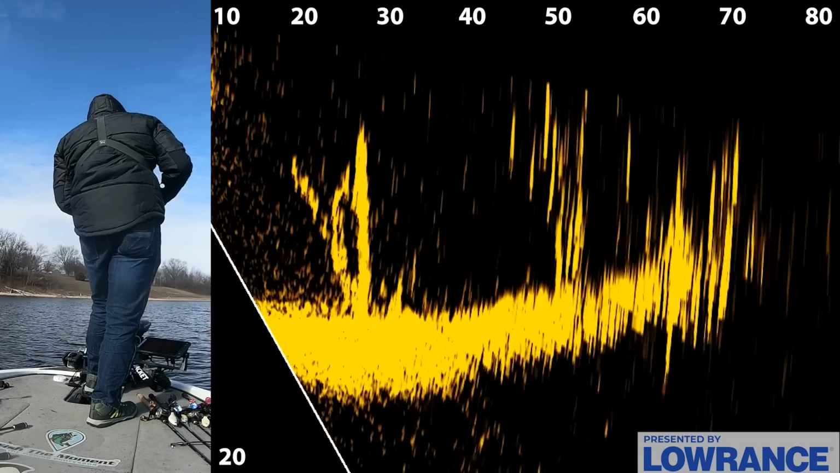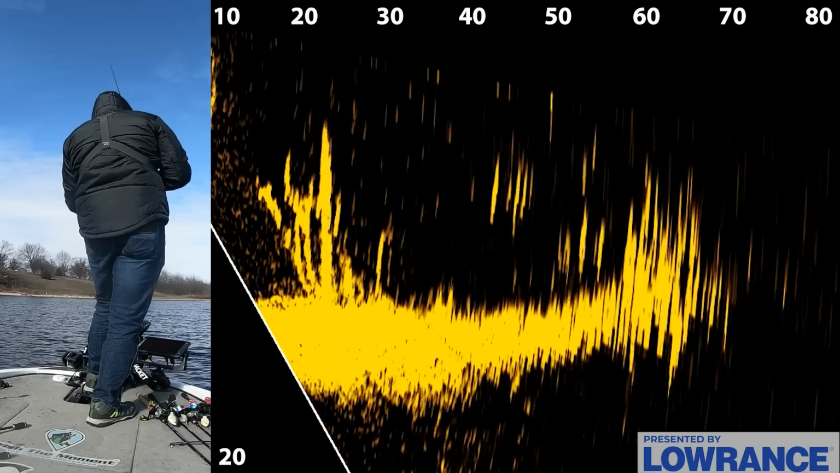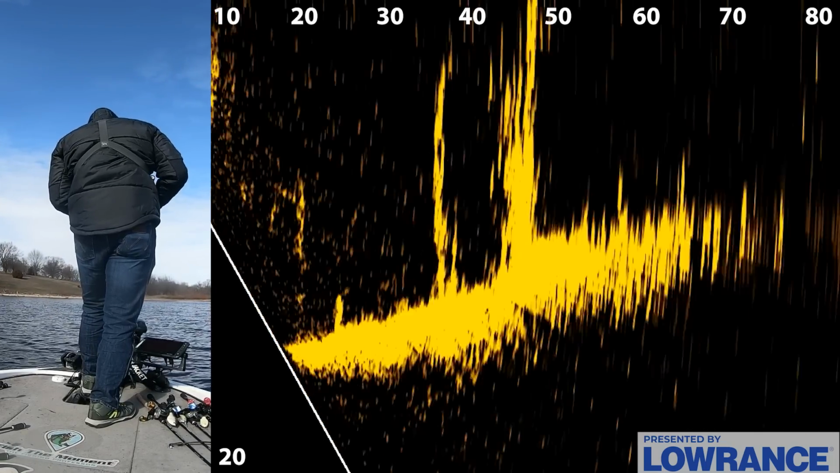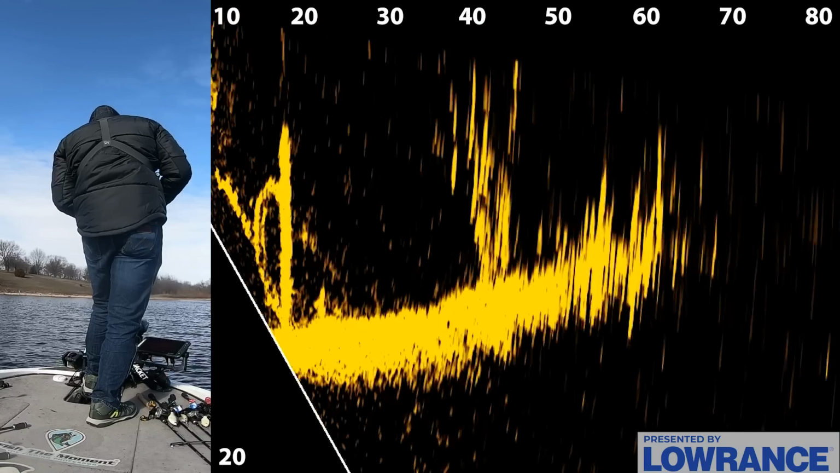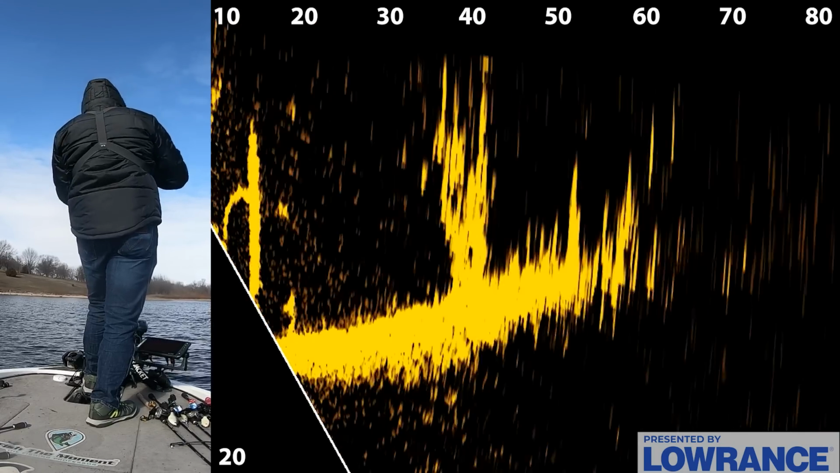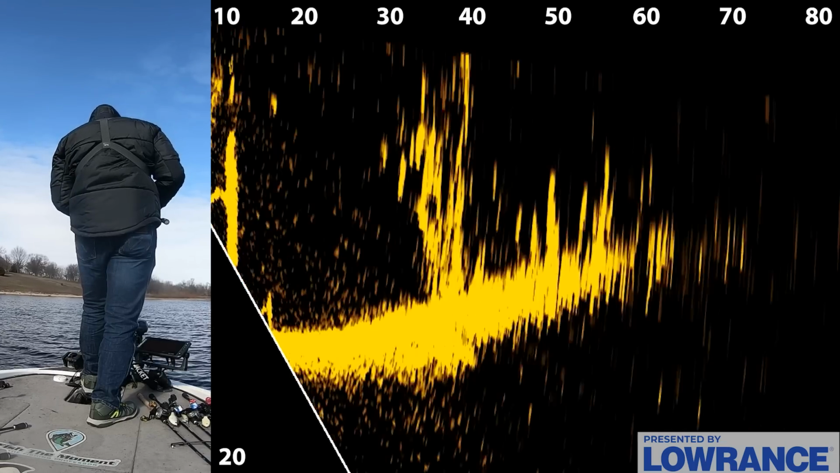I love this weedless wacky shot, guys, on these fish because they're not used to seeing anything like it. You can fish it around the cover. You can drop it on the bottom. You can fish it through this timber. You can work it like a wacky rig. Super versatile bait. It's great from now. I mean, it's a year-round bait for me.